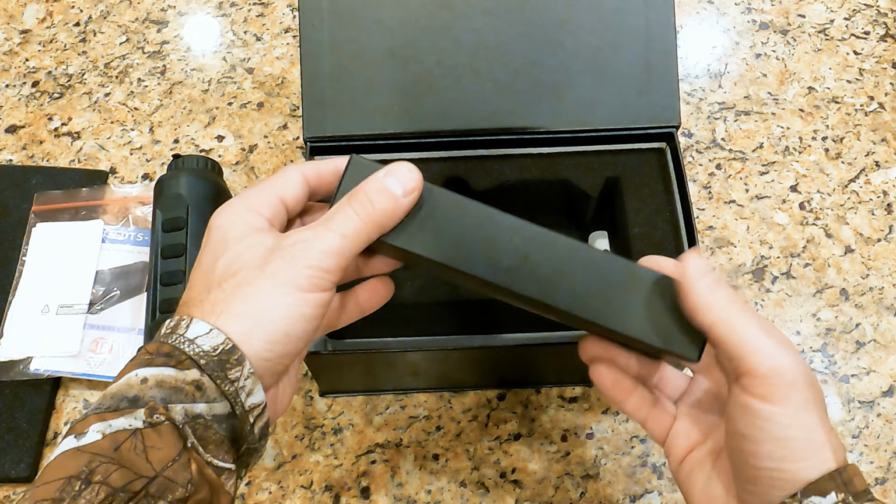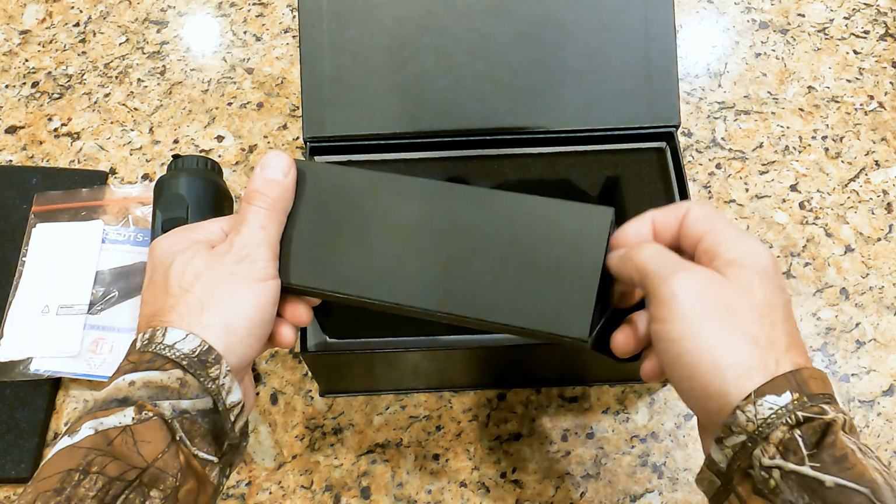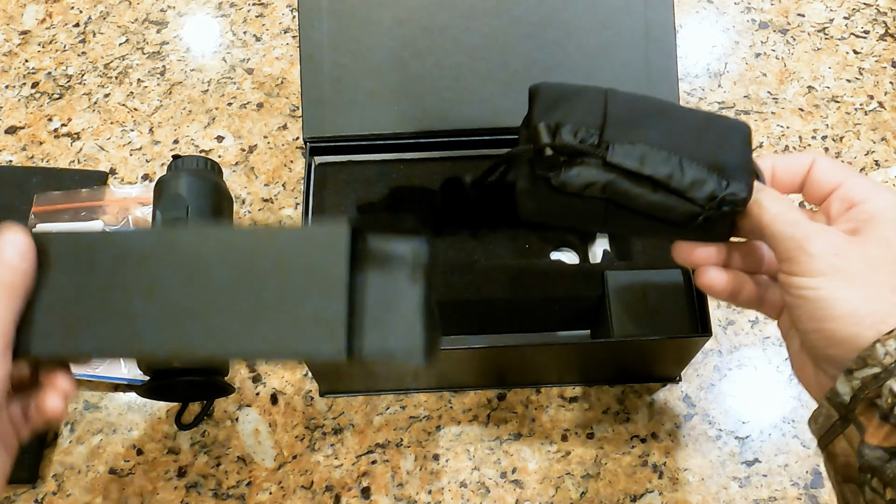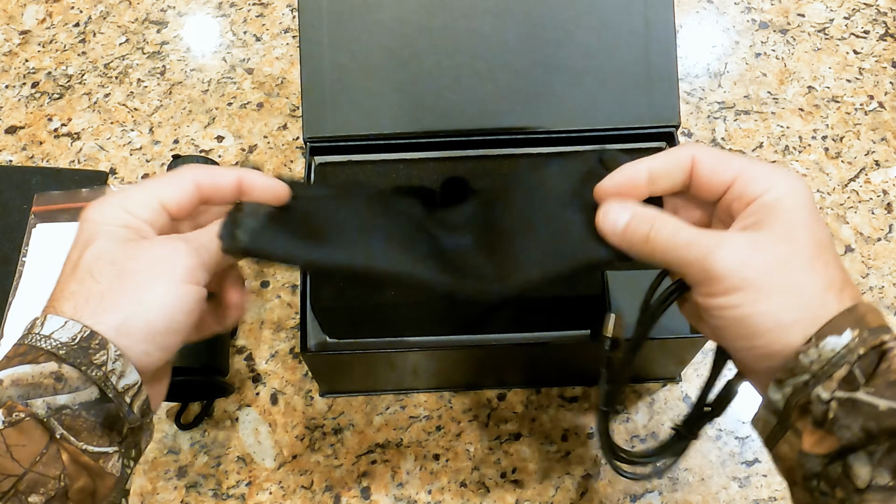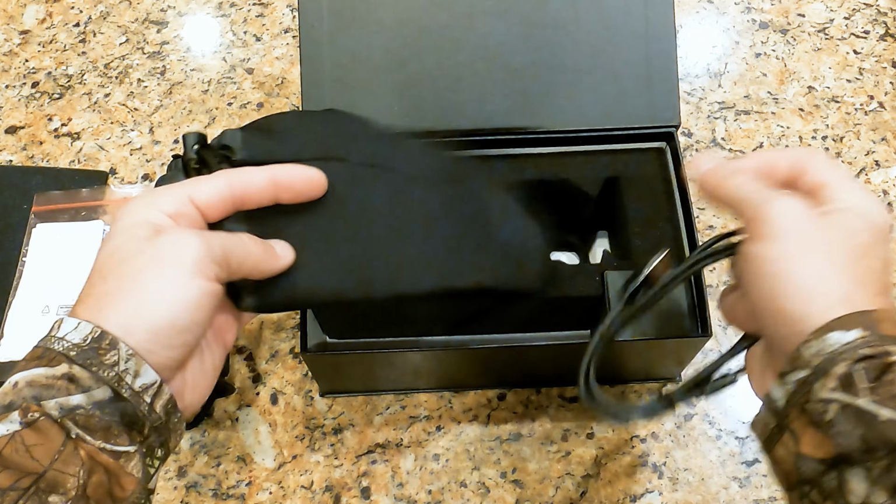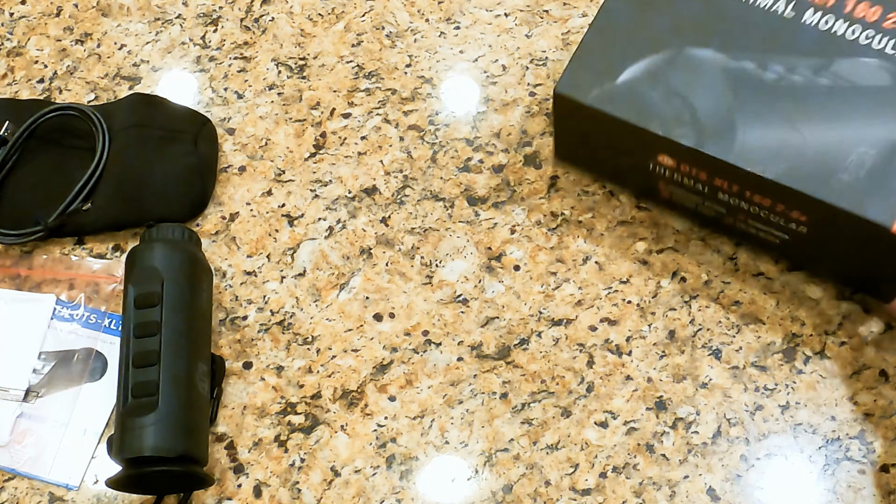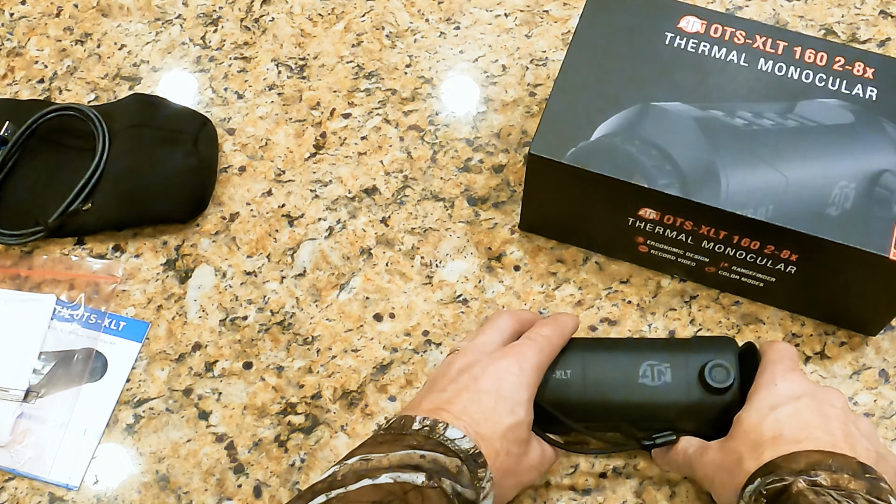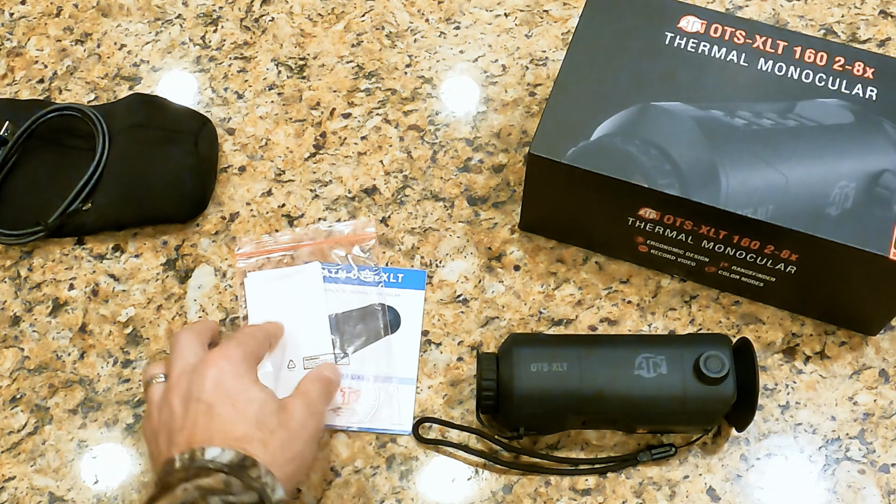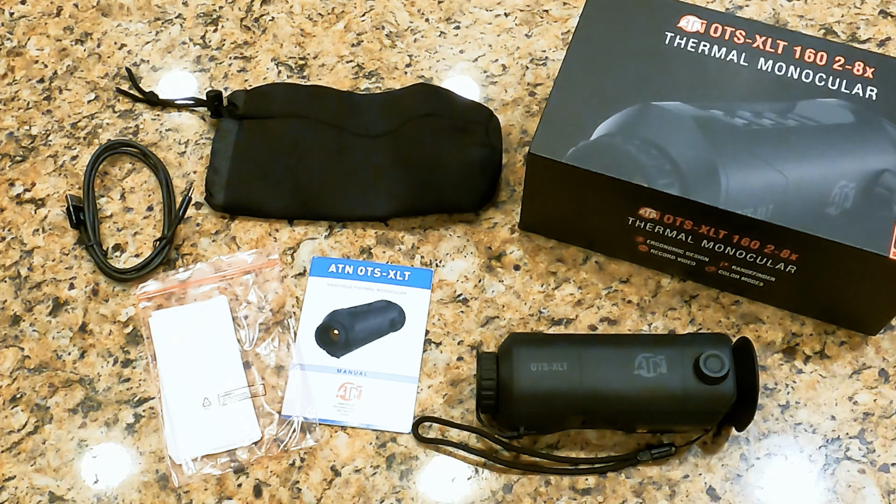Check out what's in this box. I'm gonna assume that this is our charging cable. Oh, there's a nice, like a neoprene cover and carrying case in here. That's really, really nice. And a USB charging cable. This is USB Type-C. And just so you know, I checked what was in that other box. There wasn't anything in it. It was just a space holder in there. So this is it. This is everything that comes with the unit. Looks like it's got everything that you need, nothing else.